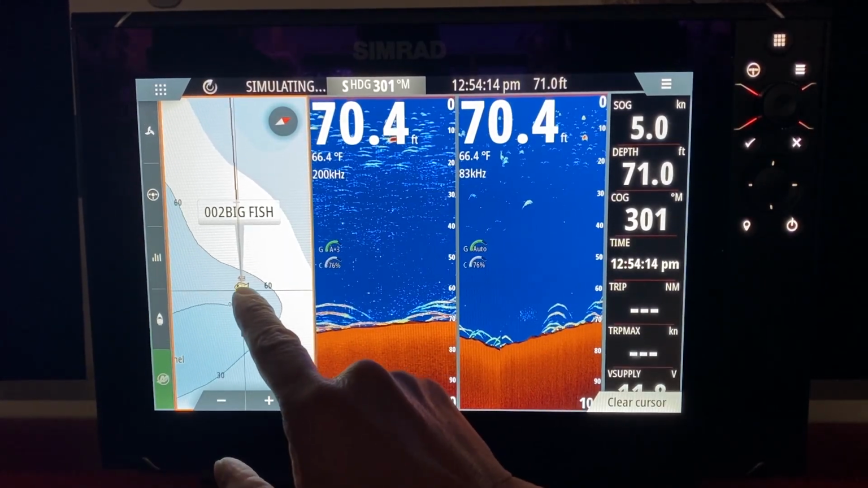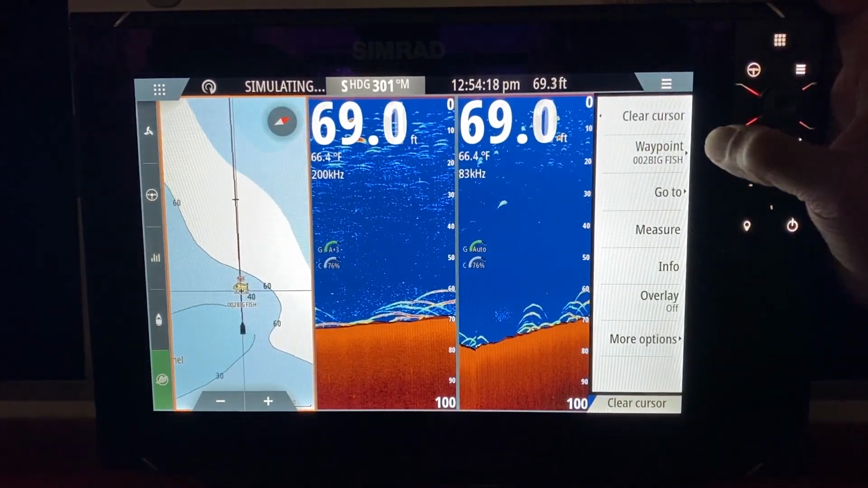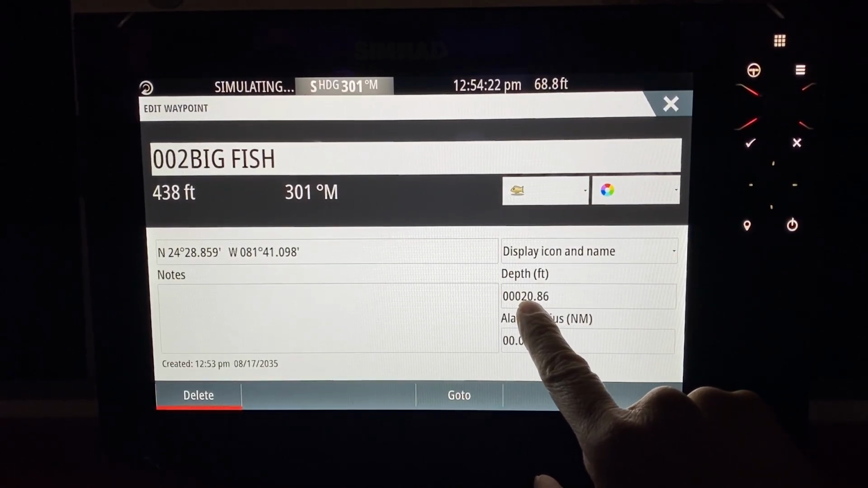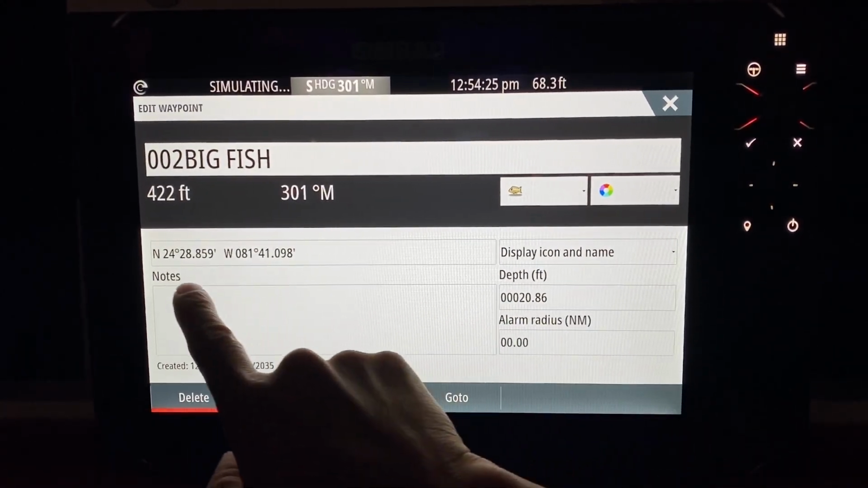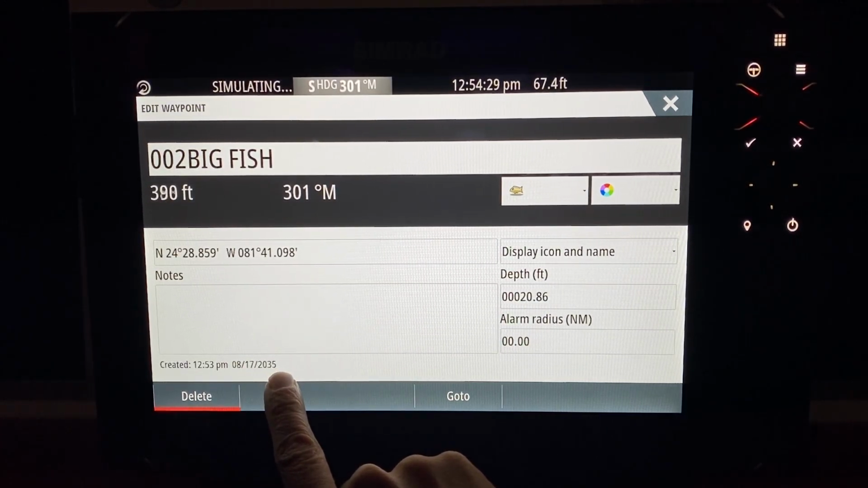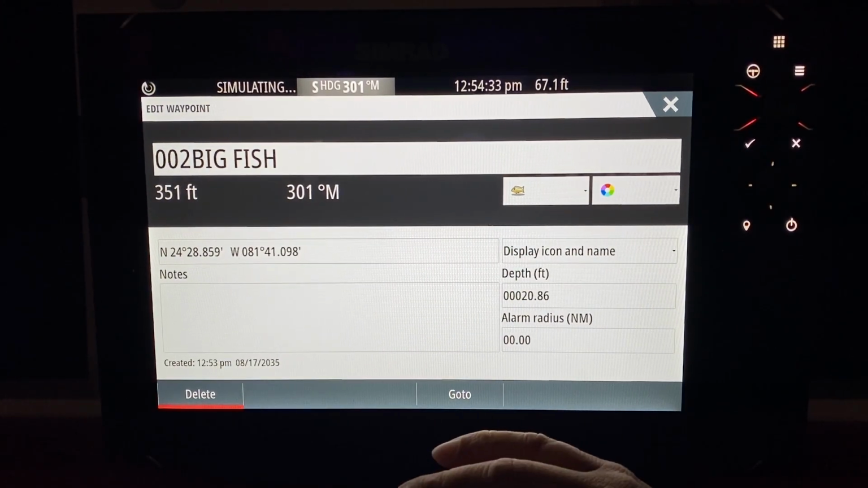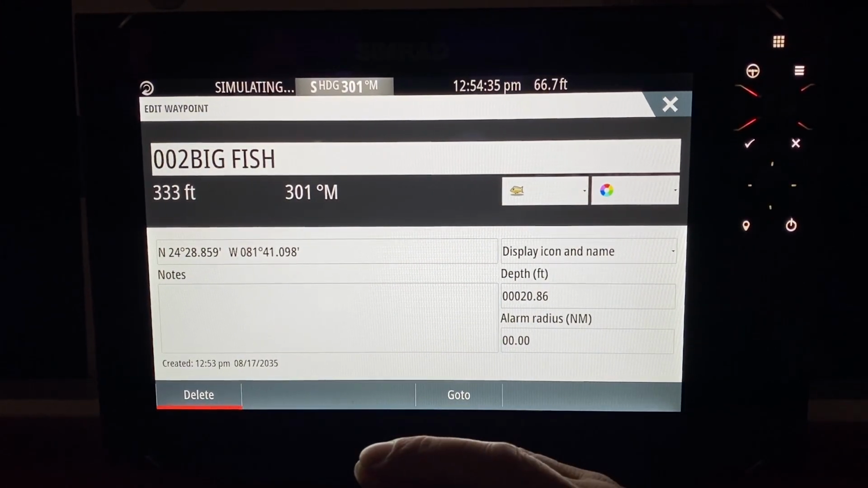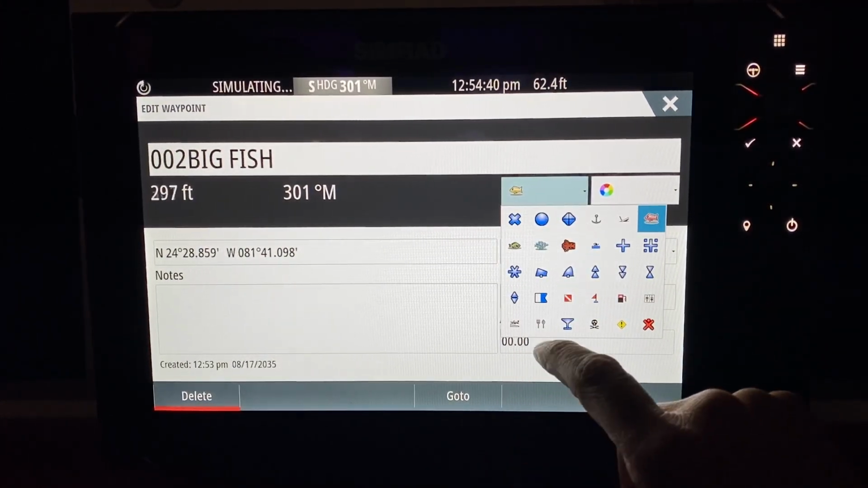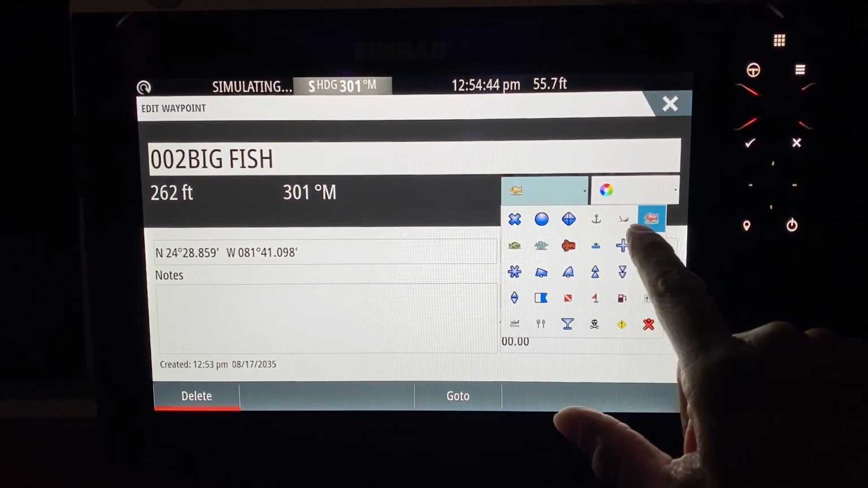Now, let's look at that fish. I touch the fish. I hit the menu button. I go to the waypoint button. I go to edit. That fish is in 20.86 feet of water. Here's the location of the fish, and here's what time I saw it, and here's what time I caught it. Your Simrad has a full logging system that's absolutely worth millions of dollars to any charter boat captain, because a smart person will save a rock pile, a school of bait fish, a big fish, a shipwreck as the right symbol.